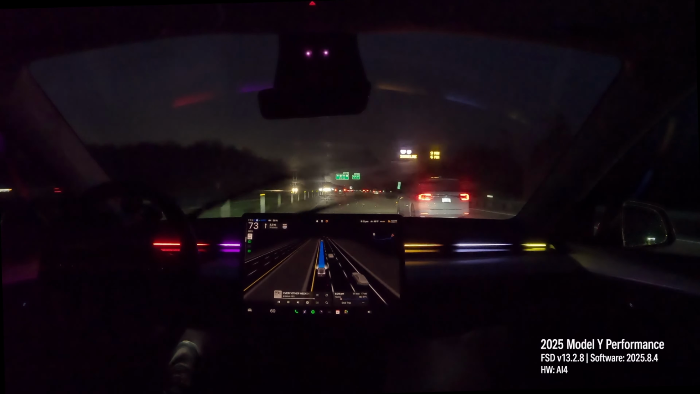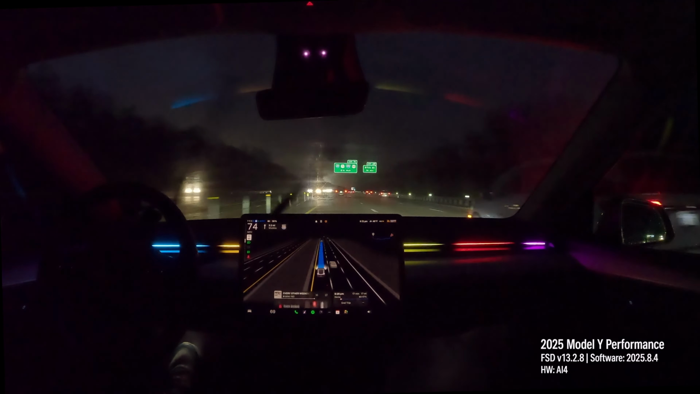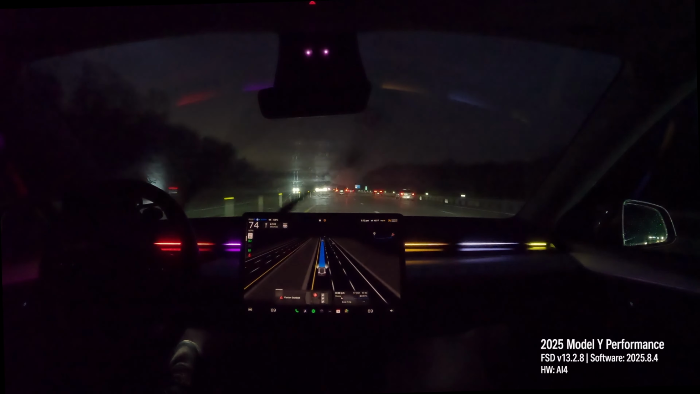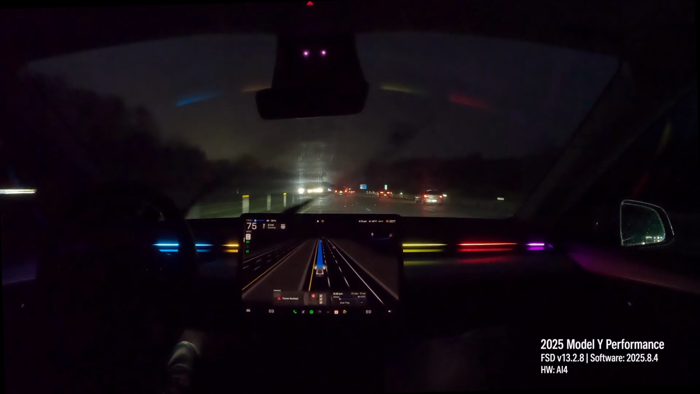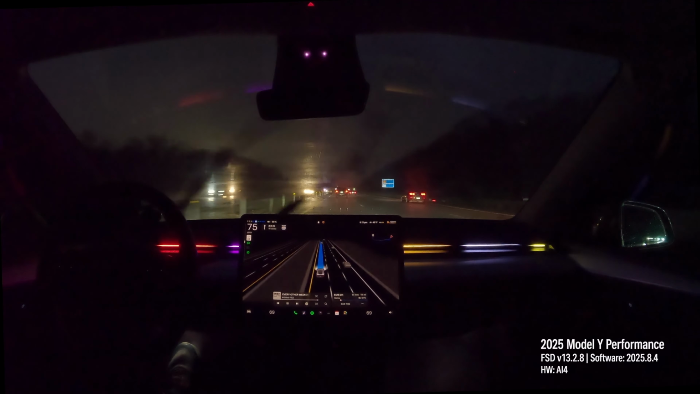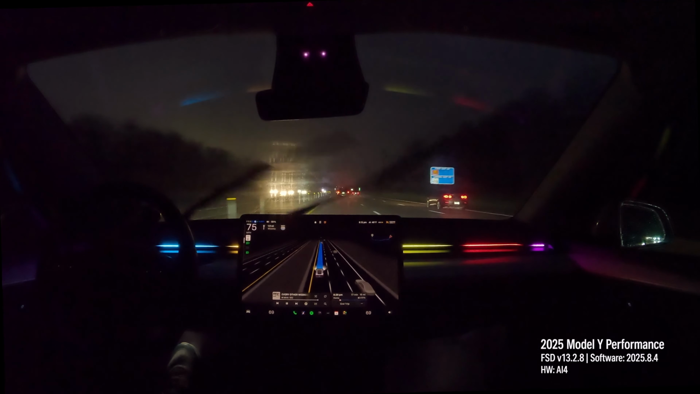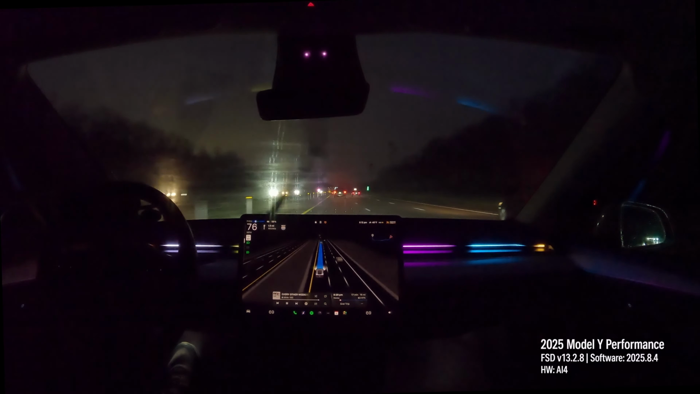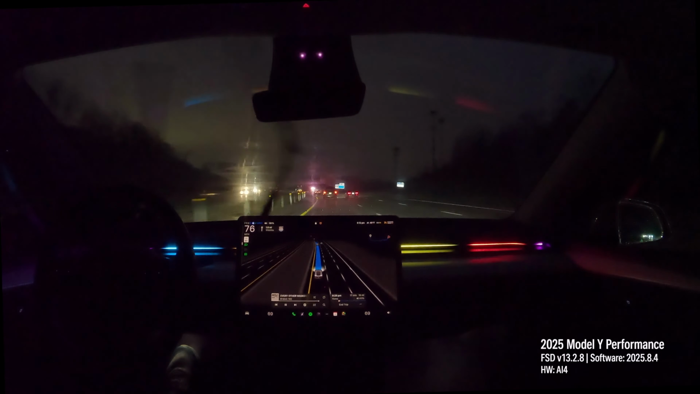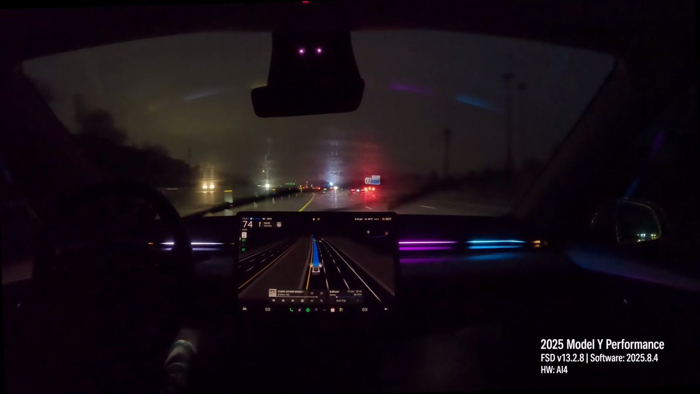I will say that the 2023 Model Y, yep, there goes the radar detecting my dog in the passenger seat where he's not really there. I will say that the loaner that they gave me was a 2022 or 23 Model Y. Not sure exactly. It did have hardware 3.